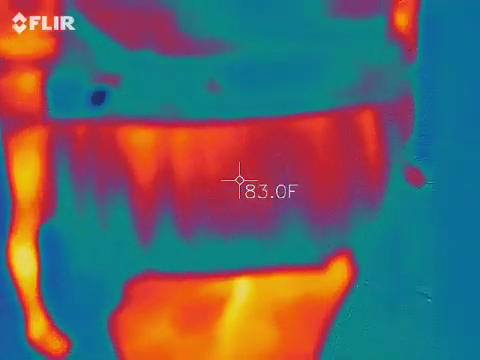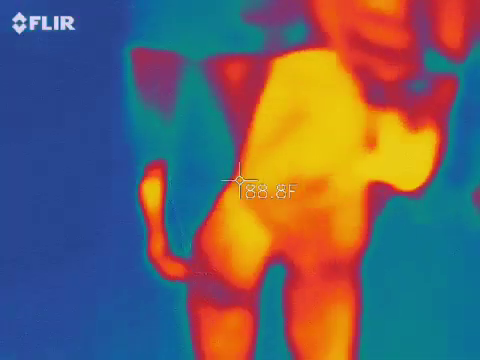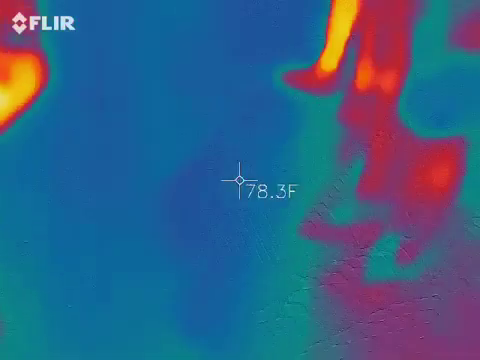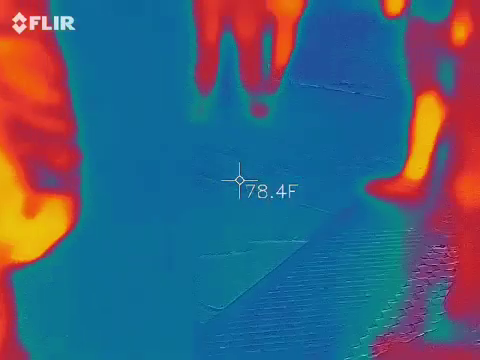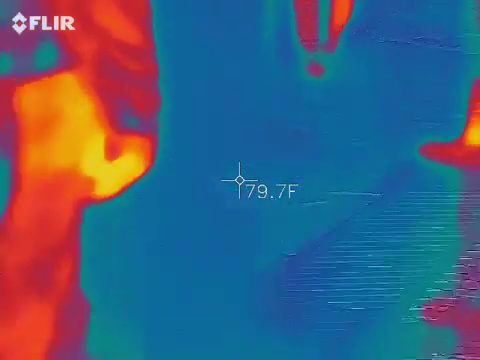So we're going to take a look at the Wagner building, which is that brick building right there. That building used to be part of our cotton industry. It was actually a warehouse in the back, and then the offices for it were in the front.